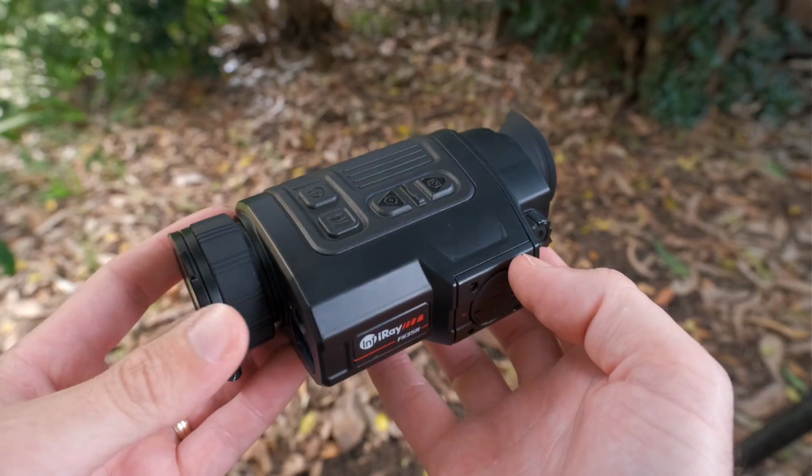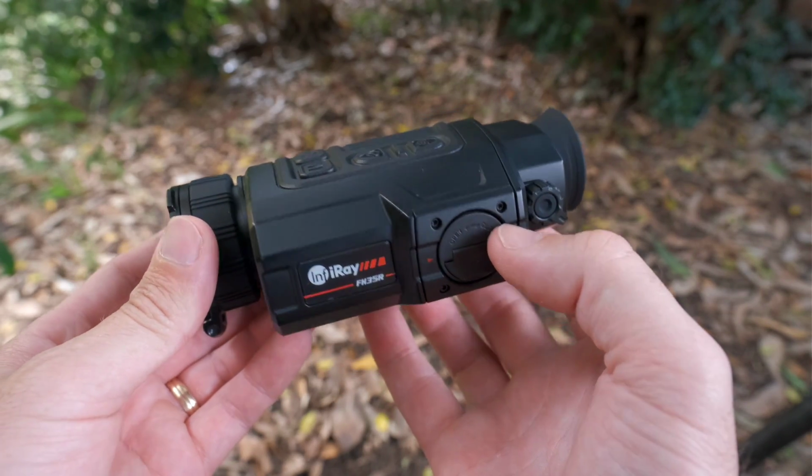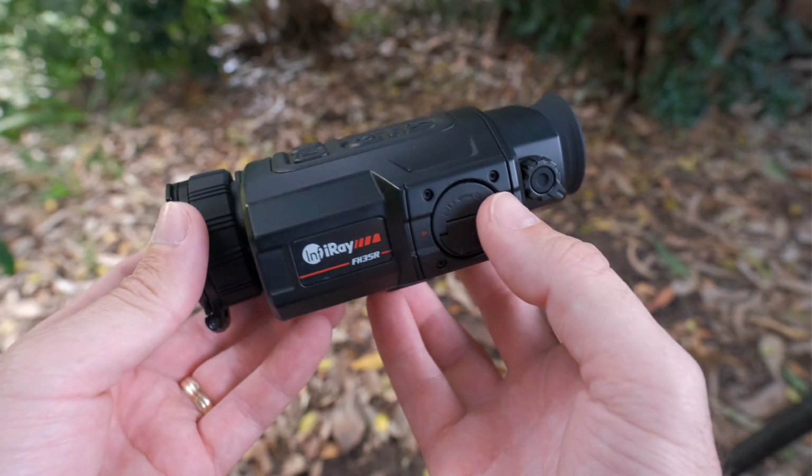Although I will note, it isn't as small as the FH25R, which wasn't much bigger than a regular rangefinder. It's just my opinion versus the slightly smaller and older FH25R. The new FH35R is the better device. Obviously that does depend on your use and the budget too.